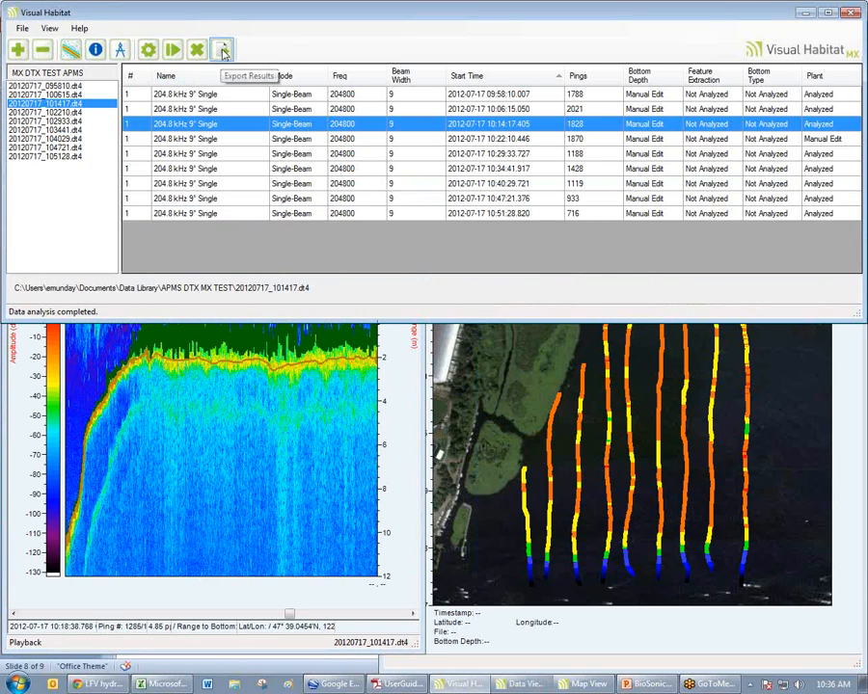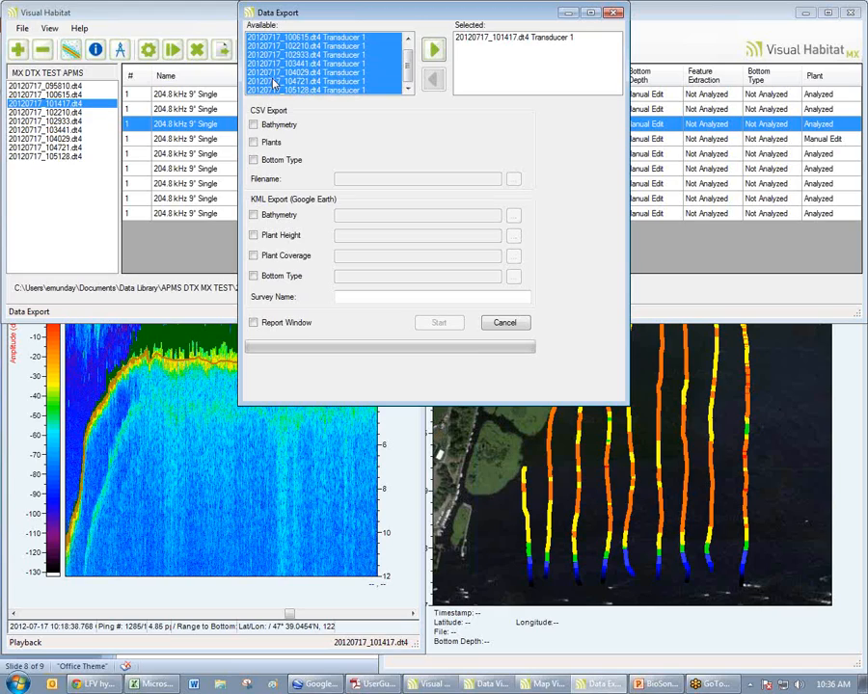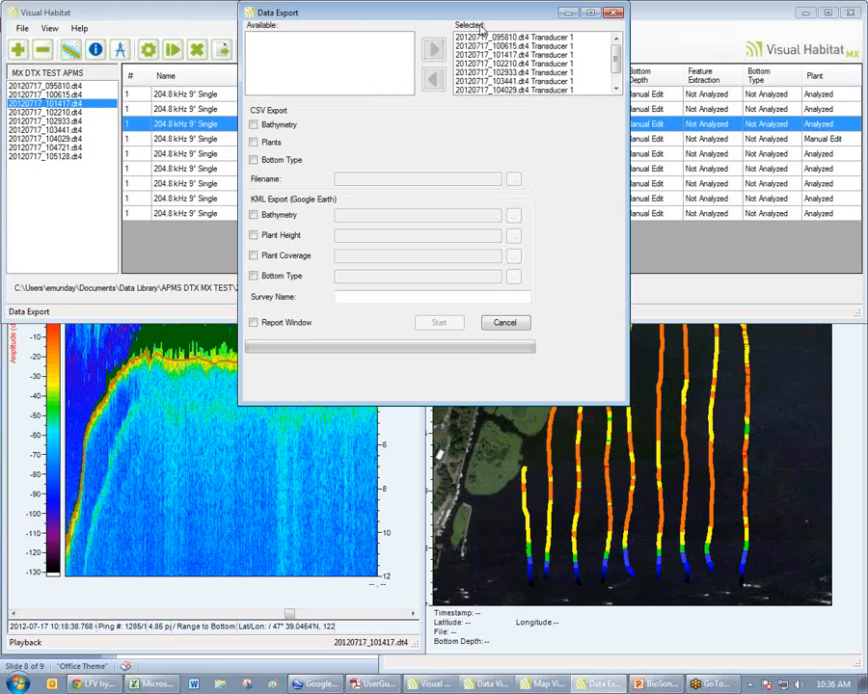So we go up to the export button. Okay? Now here, what I would do is I would choose all my files, put them in the selected window, and now I have 2 file types that I can export. CSV, which is your spreadsheet, or the Google Earth KML files. All right? Now I'm going to choose both. I say start, and in about 1 minute, I would have the files in the folder.